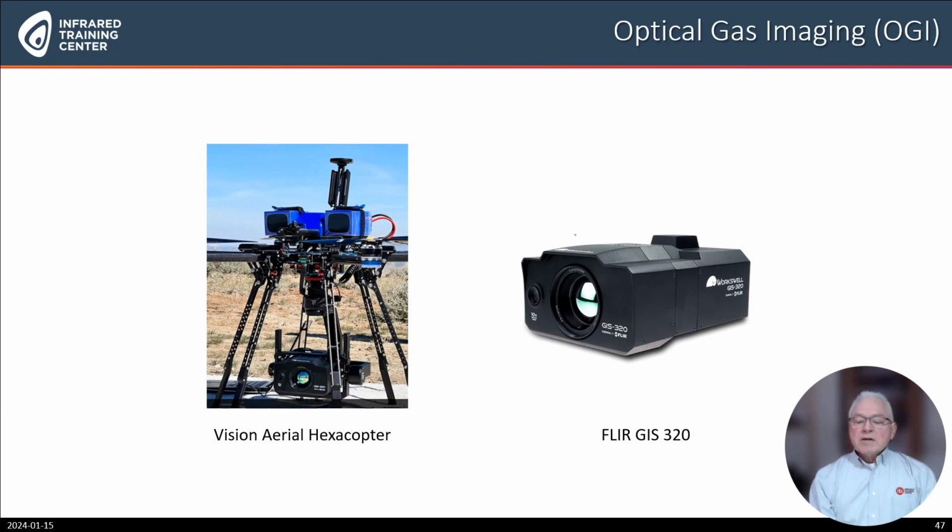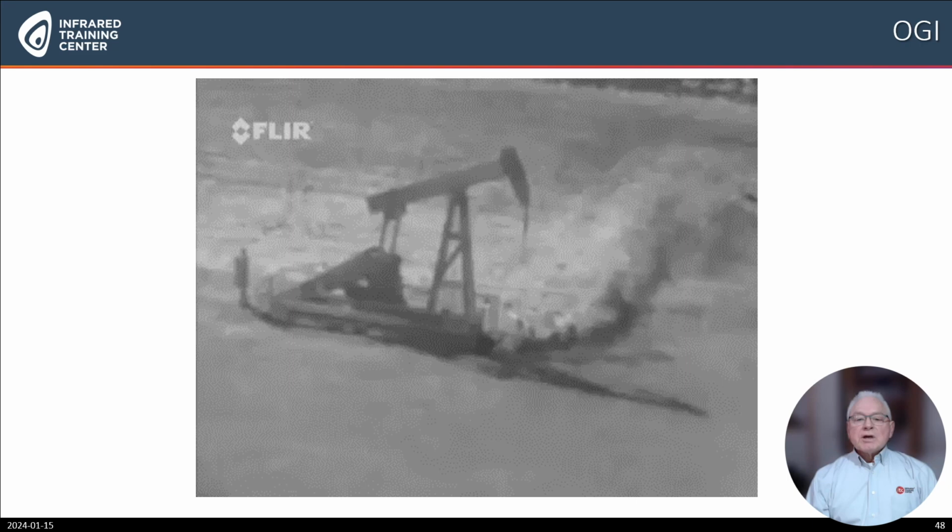The image on your left shows a Vision aerial hexacopter with the FLIR GIS 320 camera. This image was taken with a midwave camera and identifies potential hydrocarbons leaking from a pump jack installation. This is identified by the cloud or the smoke effect coming from the base of the pump jack.